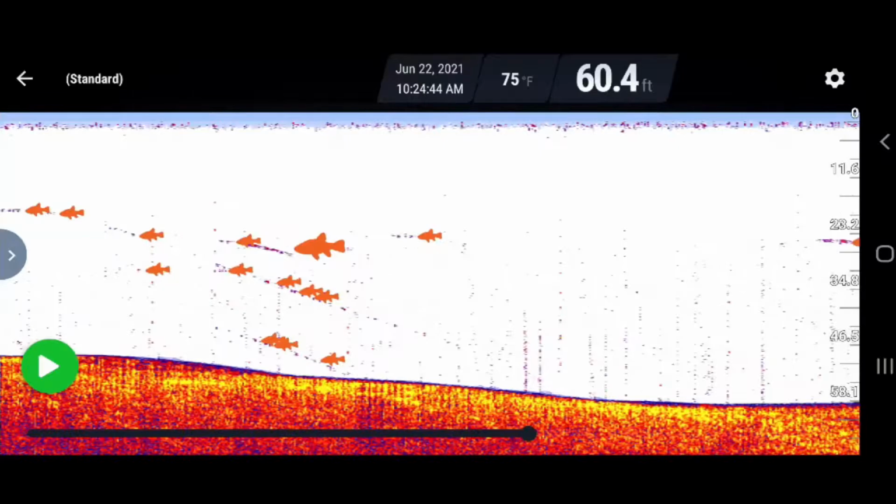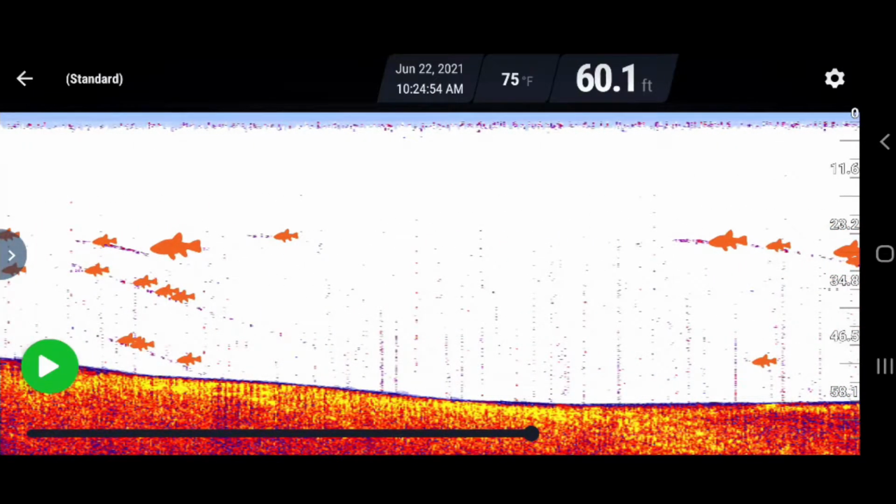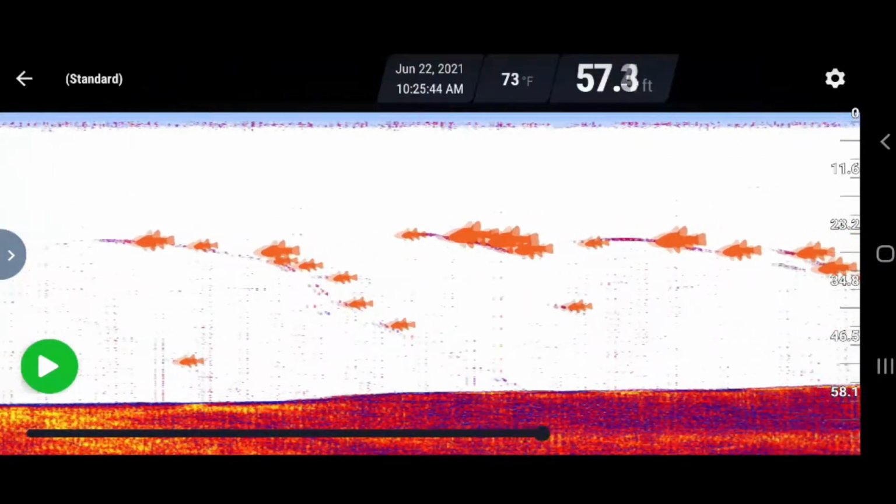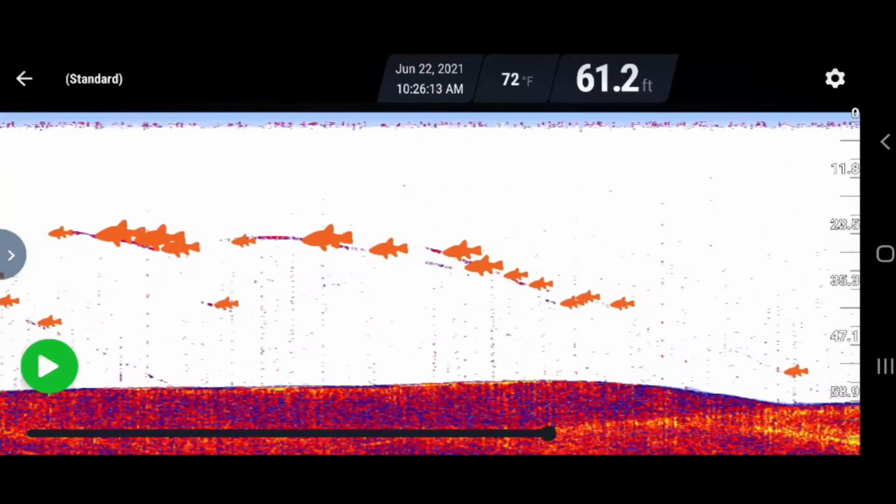So this was really handy too, because in these spots like I have in the middle here, I was not catching any fish or getting any bites in that middle spot. And then once I started coming over this larger patch of fish was actually when I started getting more fish, more bites.